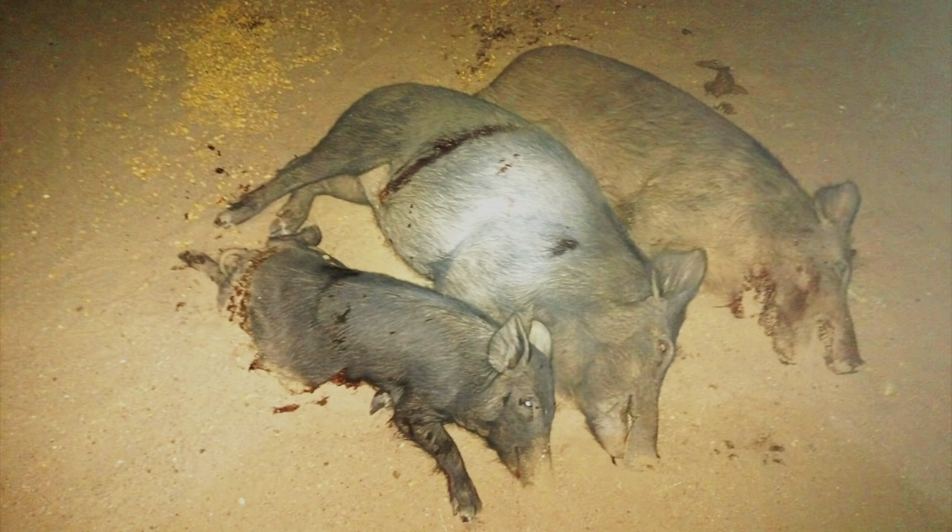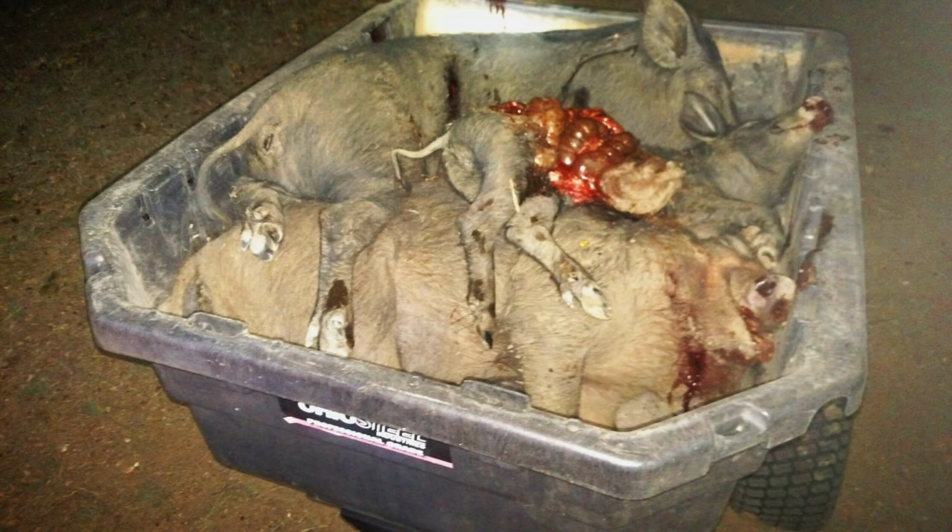4 hogs were shot, but they were only able to recover 3. They packed up for the night and were back at the camp by 10 p.m. Since my first boar died in the open field, I decided to see if any hogs would show up at the feeder. At 11:15, the sounder of 8 showed up, and you'll notice that the thermal recognition is very coarse.